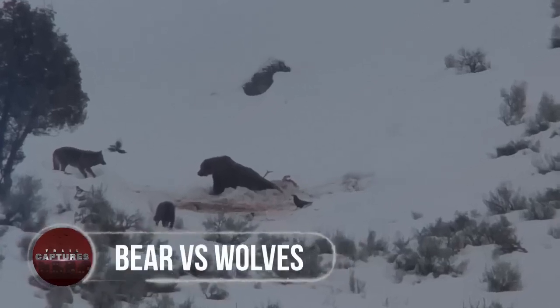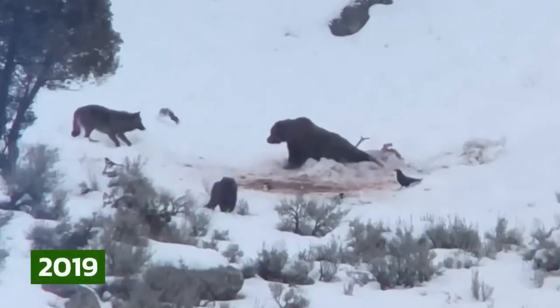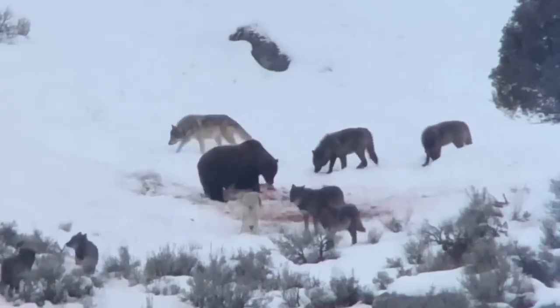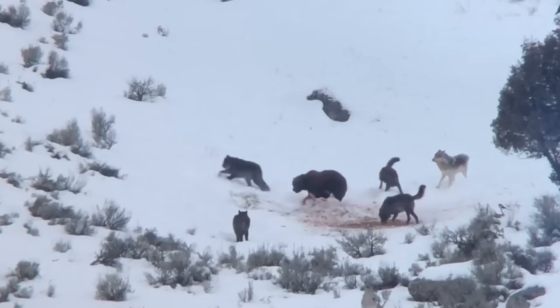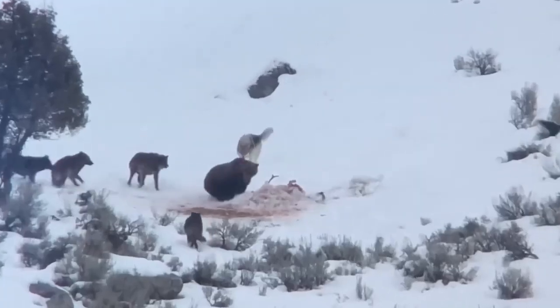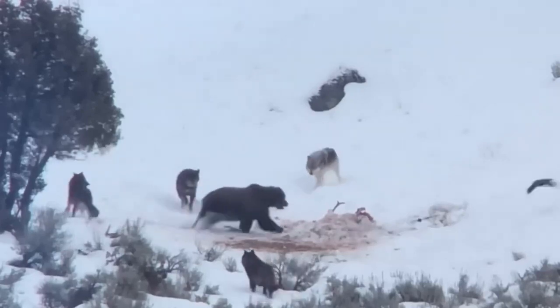Bear versus wolves. A video posted in 2019 shows a horrific interaction between a huge grizzly bear with wolves. The bear could be seen standing on a carcass and taking bites of the fresh meat, which was actually a huge elk taken down by a pack of wolves, who, on their return, were surprised to see another huge predator hijacking their kill, and then began a war for the meal.